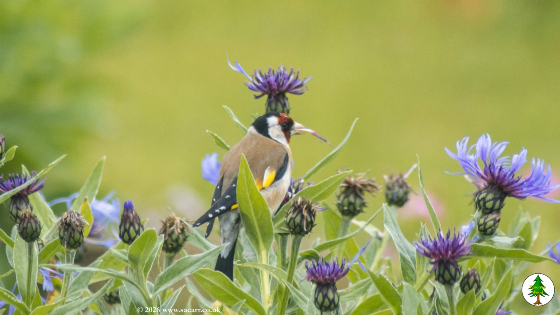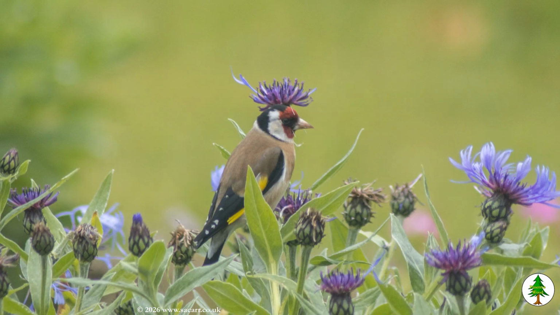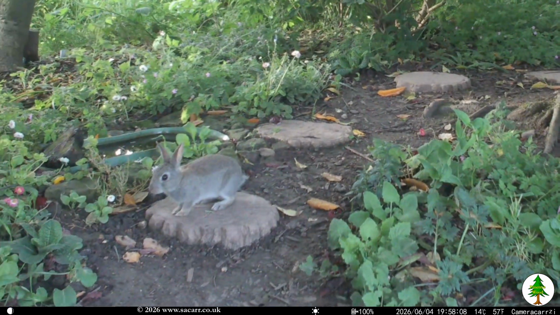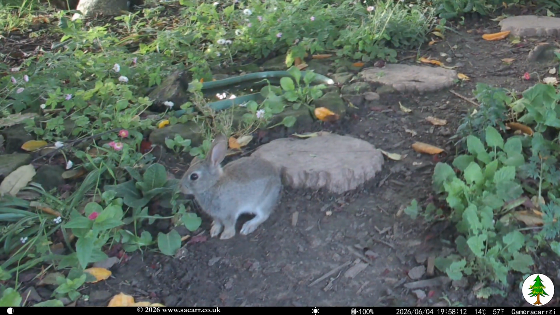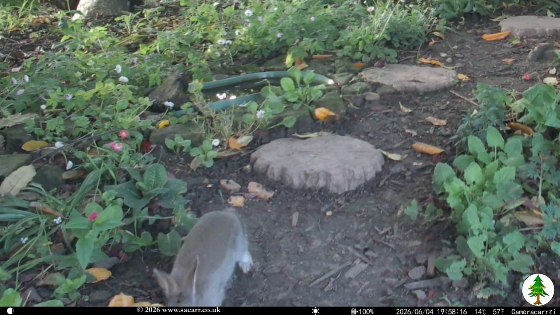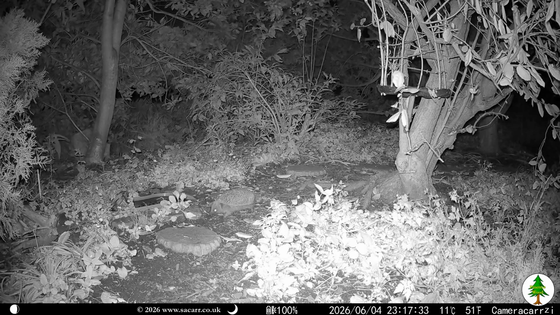On the 4th, I spotted a couple of goldfinch on the sunroom patio cornflowers. They were pecking at the flowers, I presume to get at the seeds. A young rabbit was in the wood that evening, spending some time on camera. Later in the evening, Cherry the hedgehog was back again.